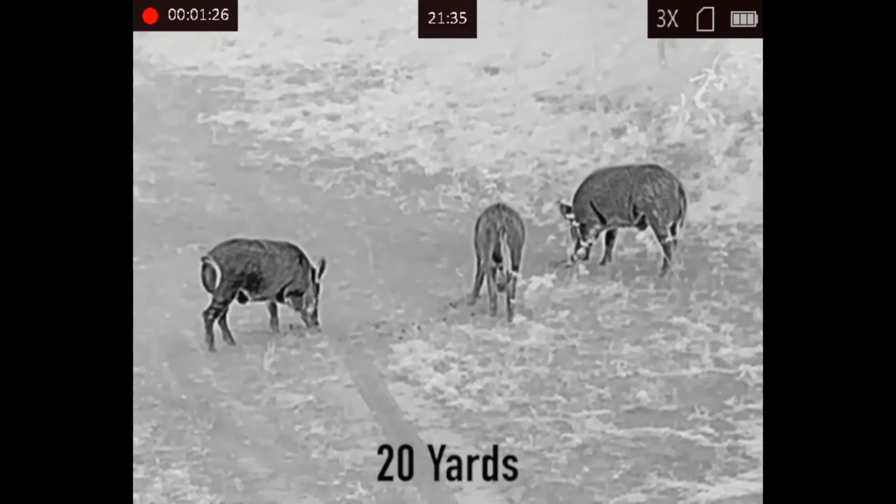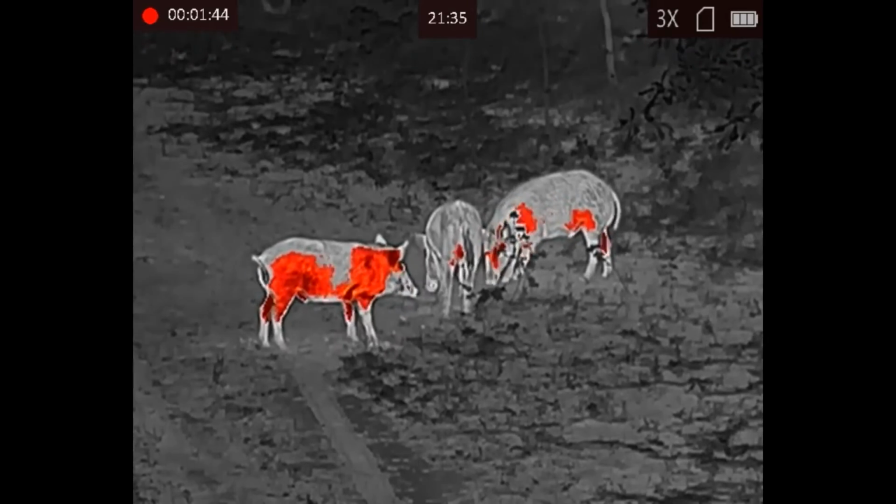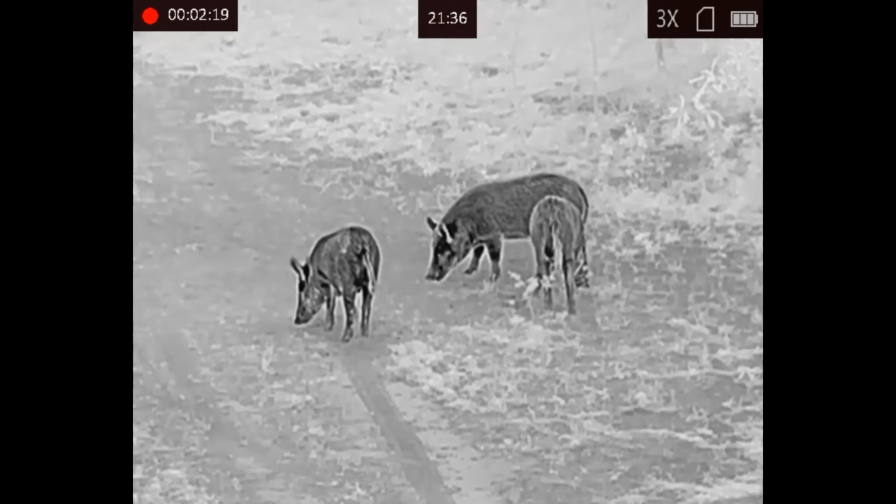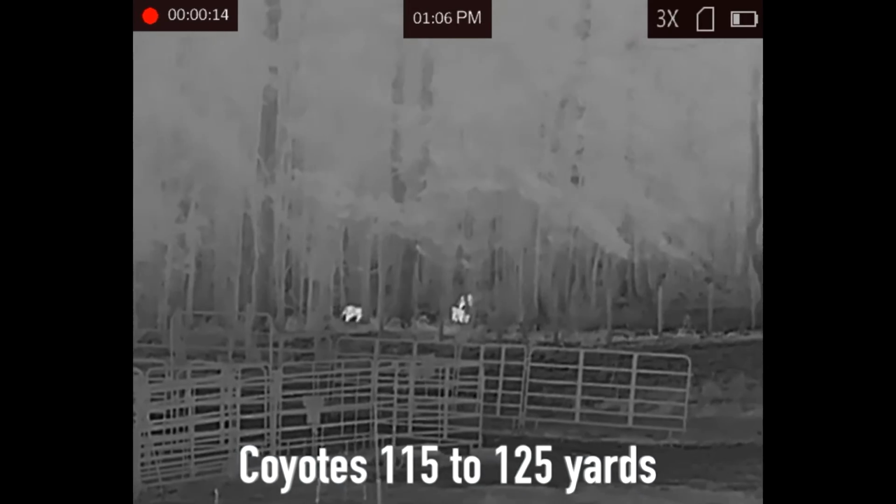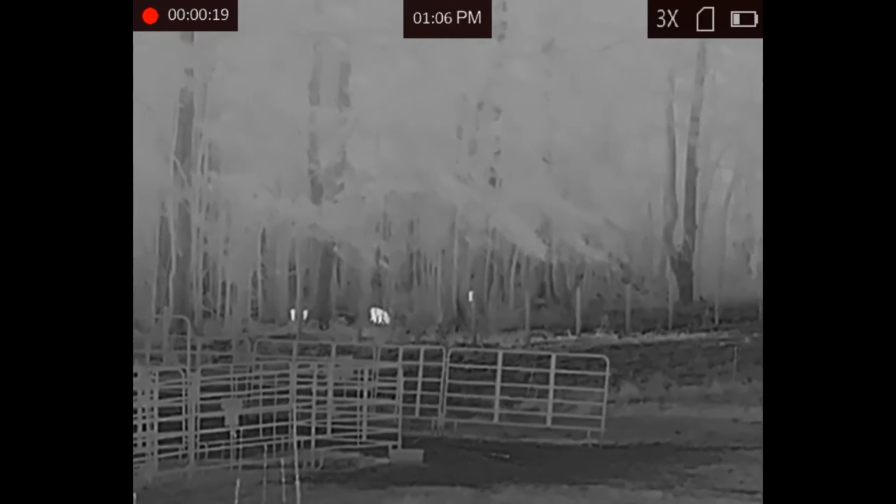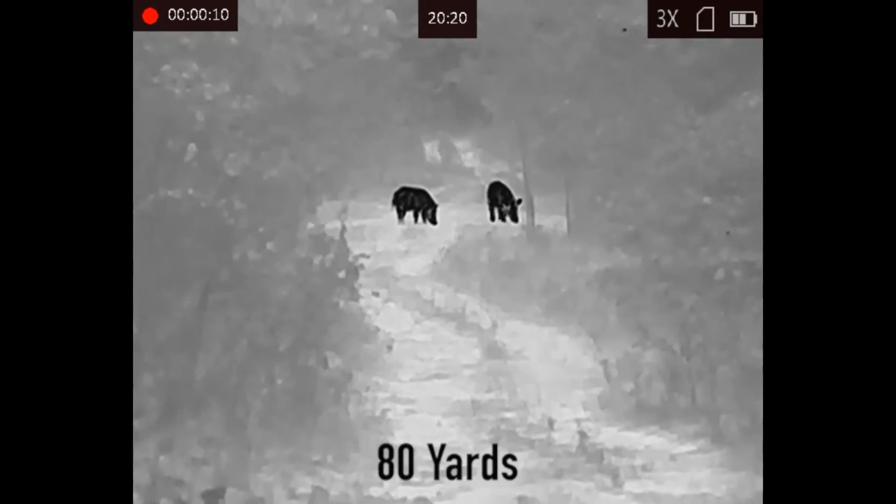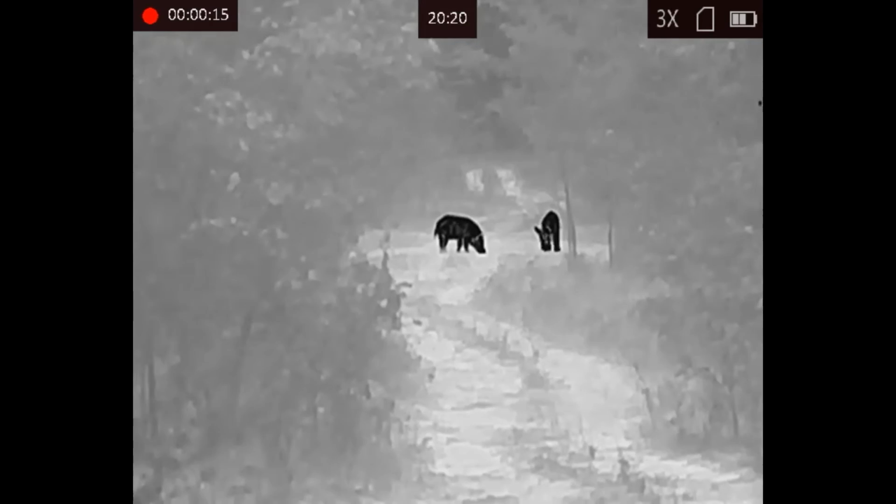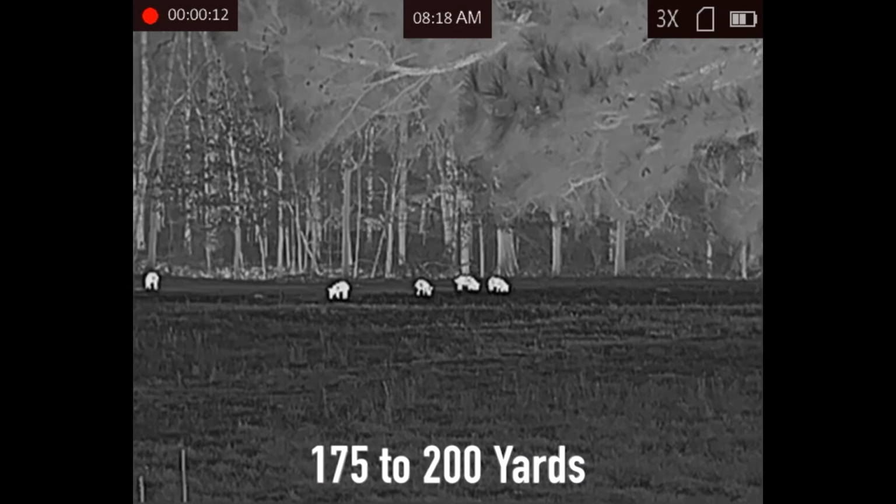They're both 384 by 288 resolution. They're both 12 micron, 50 hertz refresh rate. They both have a 1024 by 768 OLED display, video and audio recording, -20 NETD sensor rating, 4 different color palettes. They both run on an 18650 rechargeable battery. If you look at their specs online, it says 7 hours of runtime. We did our own bench test, and we got just a little bit more than that: 7 hours and 23 minutes on a rechargeable, fully removable 18650 battery.